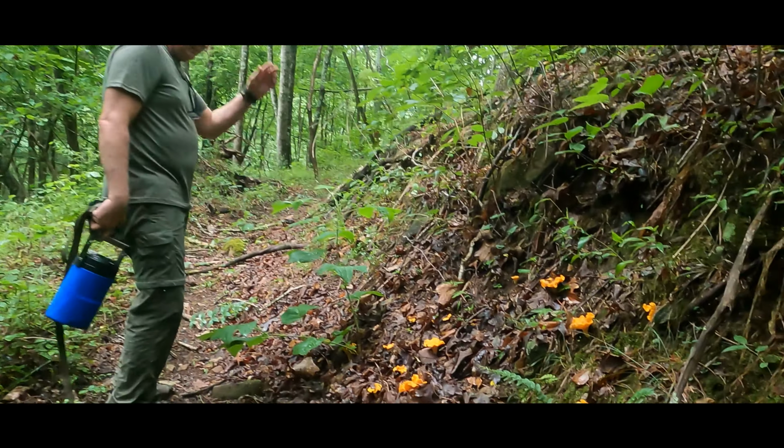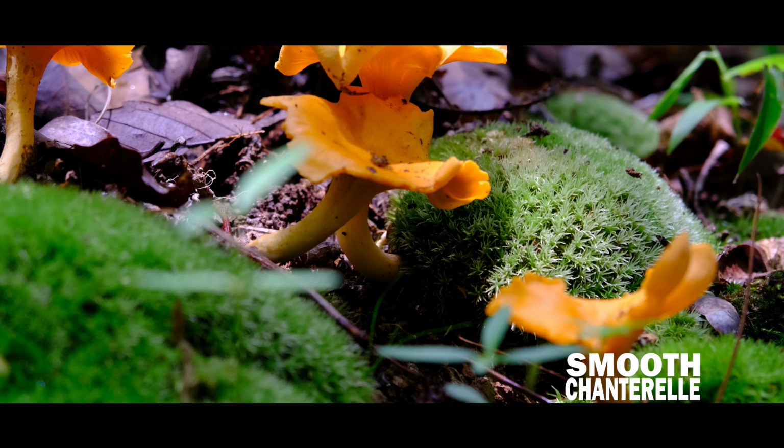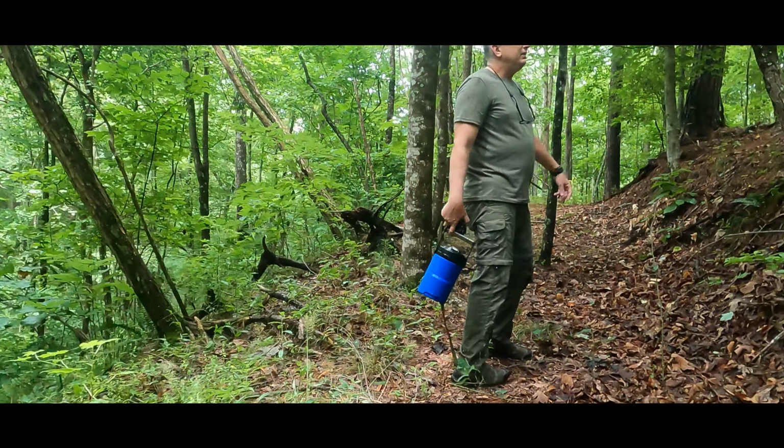Wow, look at all these. Yeah, a ton of chanterelles. Chanterelles. It stinks out here. It stinks? Yeah. You smell that?